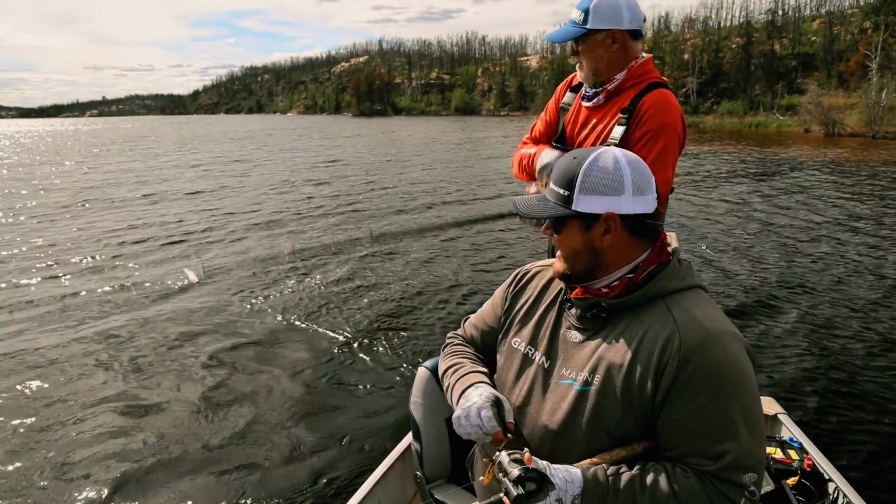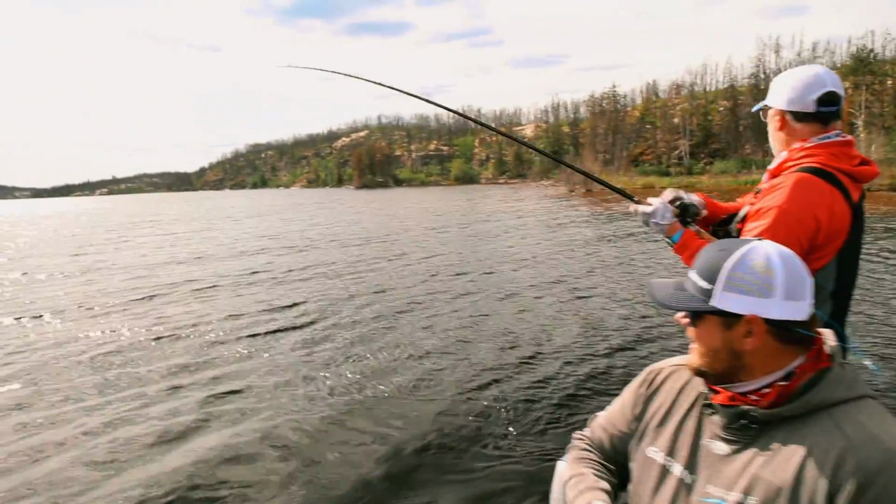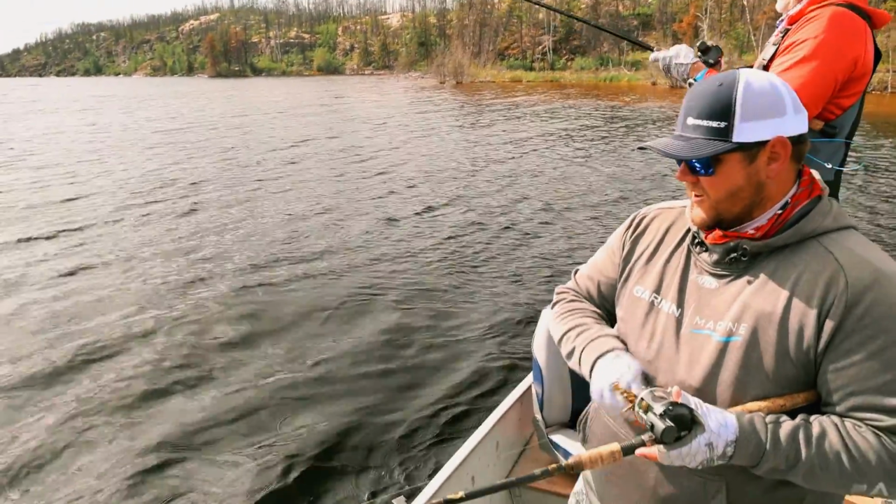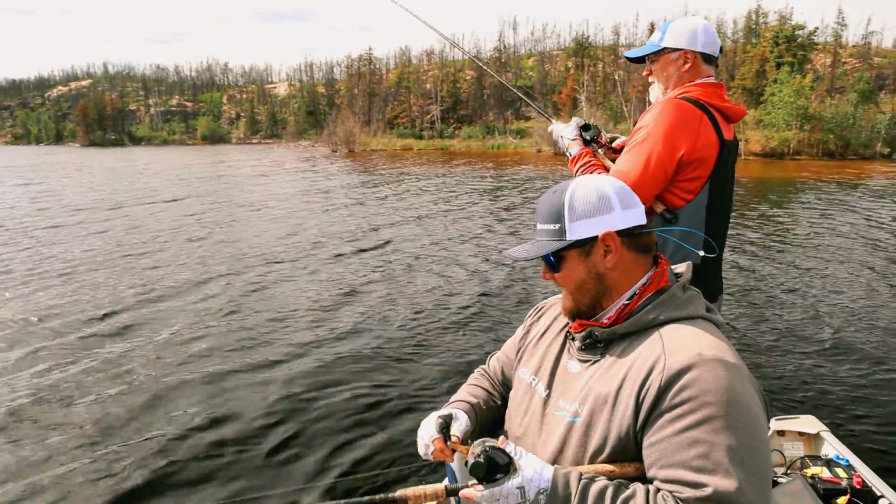There, I got one. I got one too. It just had some weight to it at first. Why right here? I don't get it. This little funnel. Man, there's a lot of fish in this lake. Oh, it's a trout. How many doubles have we had today?